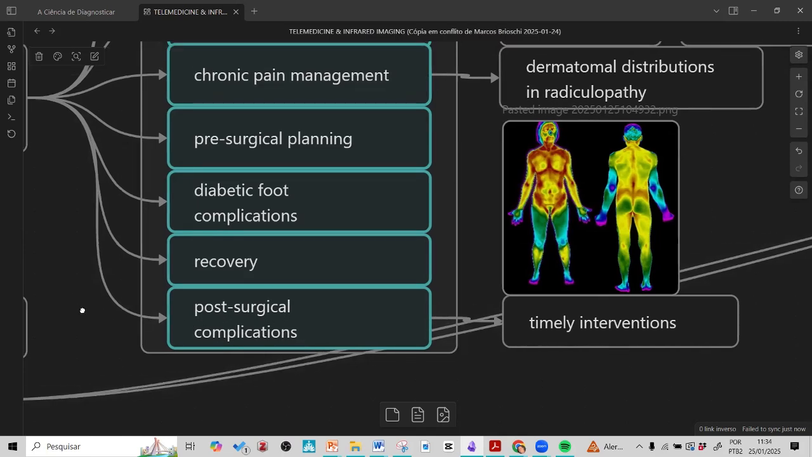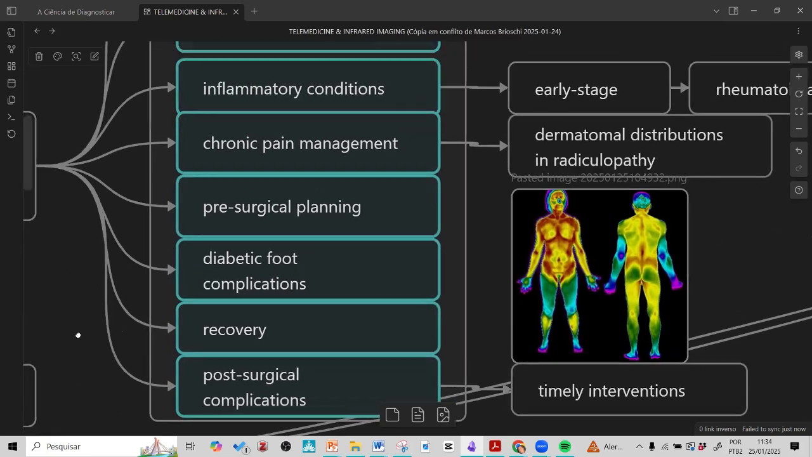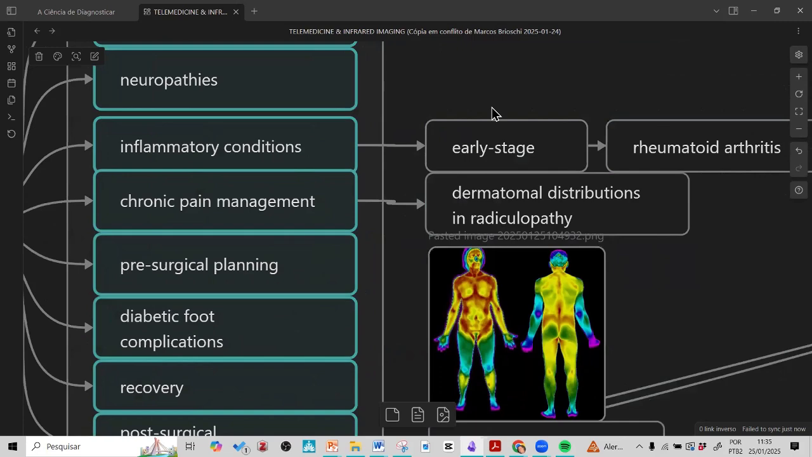So monitoring if the plastic surgery is okay, if the breast after the surgery is okay, the abdominoplasty. So we have a lot of applications of telemedicine using the functional diagnostic approach, okay?